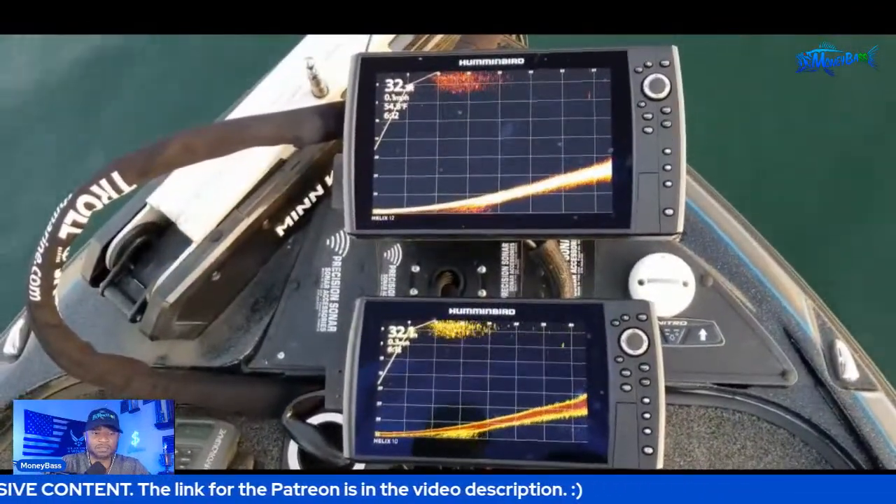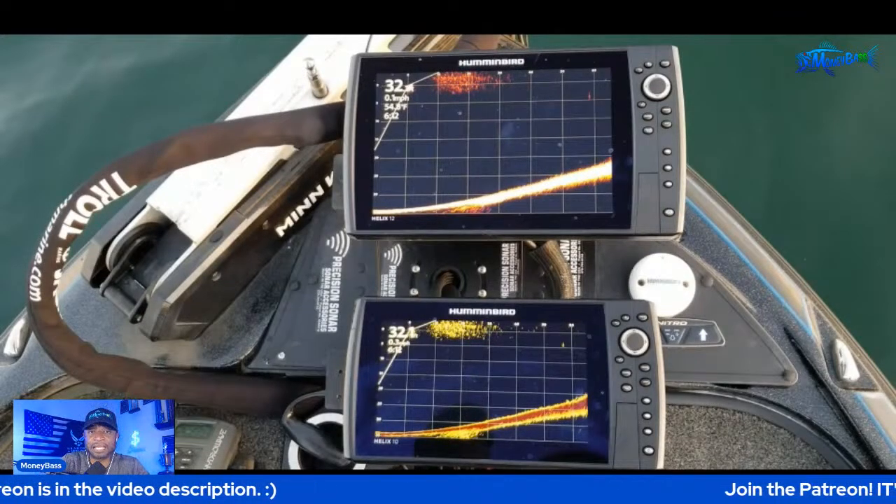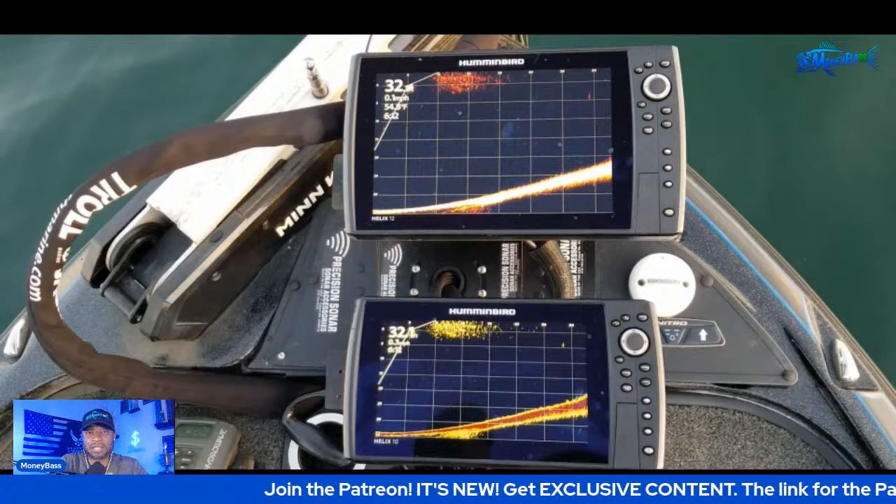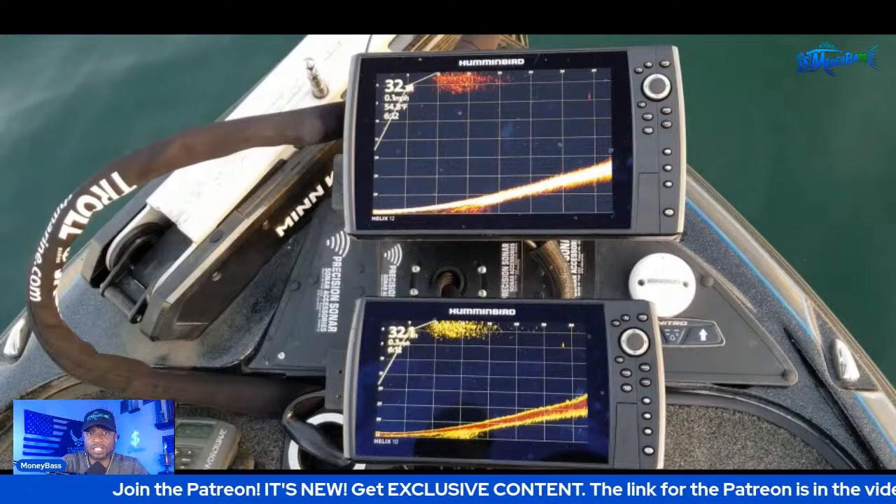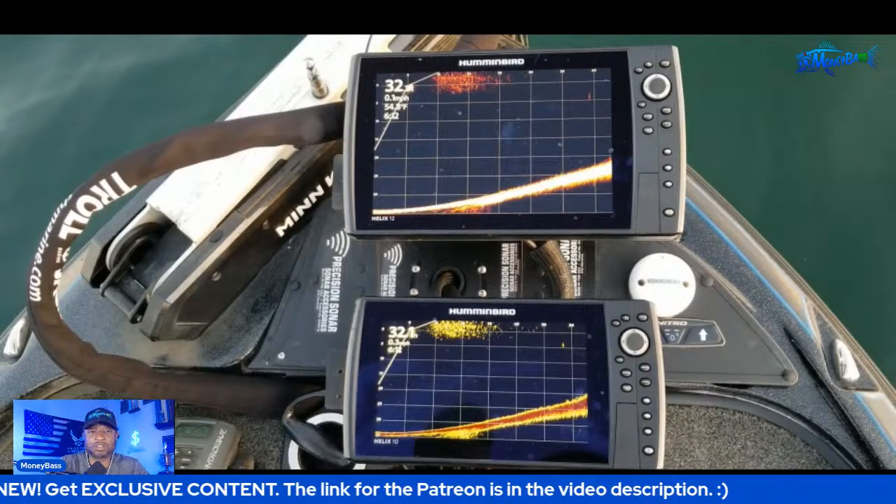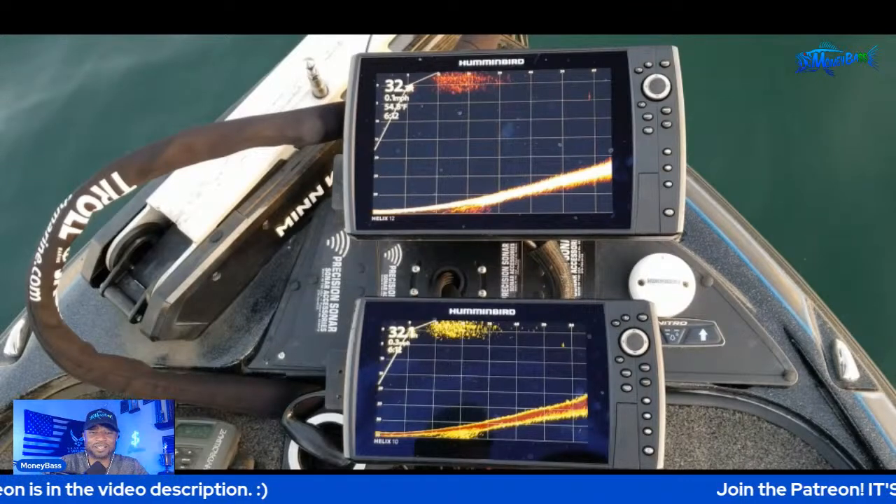It did not look like there was any particular cover they were relating to. It may have just been that drop those fish were relating to on the bottom. But with that Mega Live system, even though they're moving around subtly on the bottom, you can still pick those fish off. For me, it's great. I love it, guys. All right, so let's take a look at this other clip.